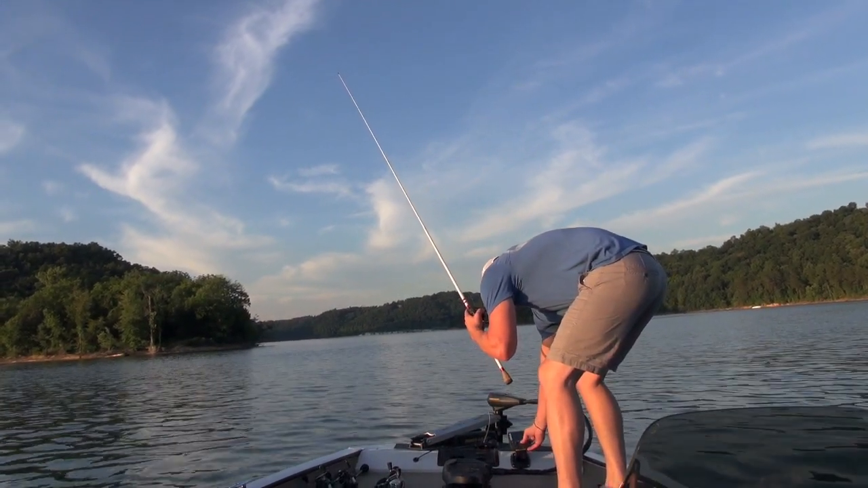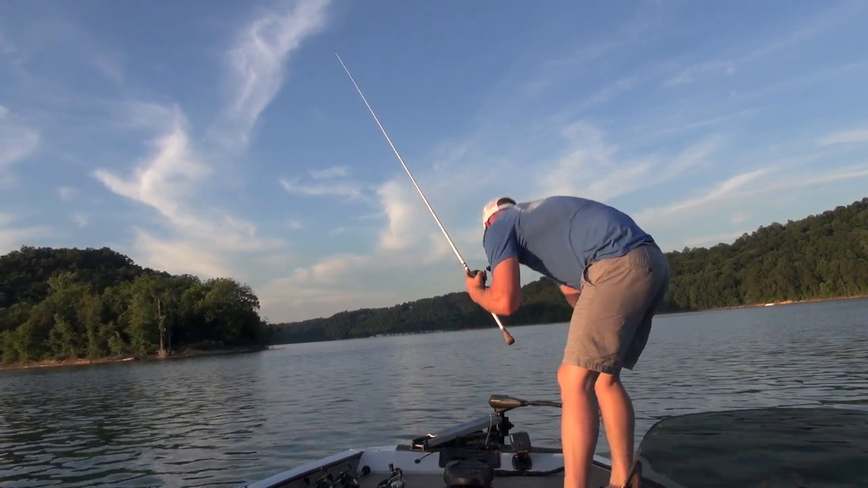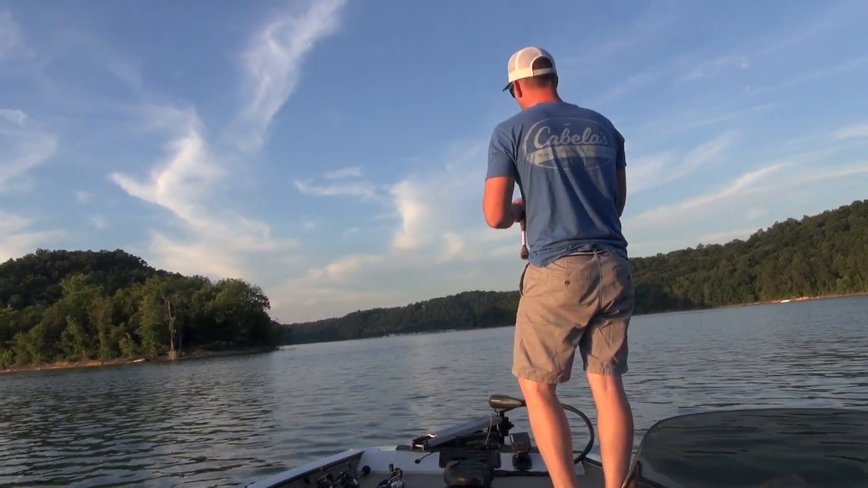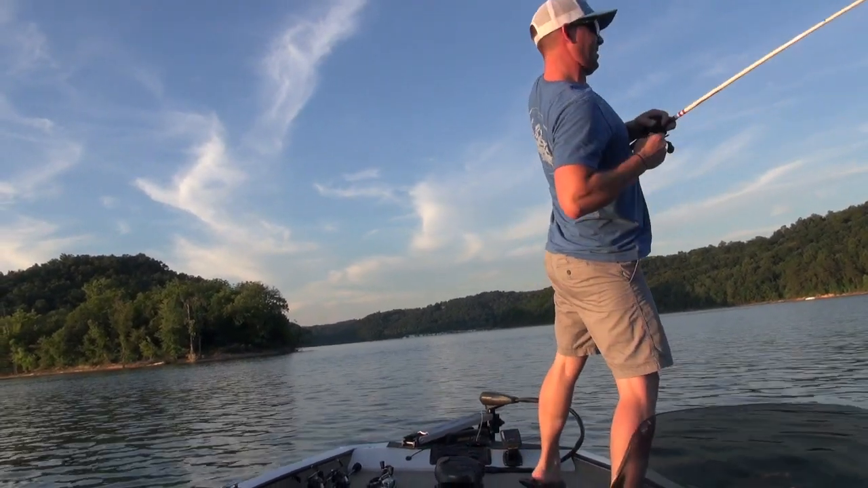Get the graph here on. Alright, sitting at 18 feet. As you can see, what I'll do is I'll let it go all the way to the bottom. The line went slack. And I'll reel it. I've got a fish. First cast.